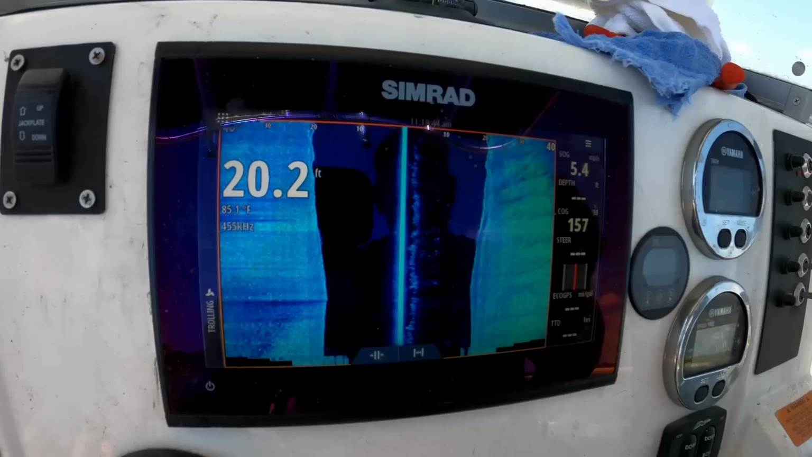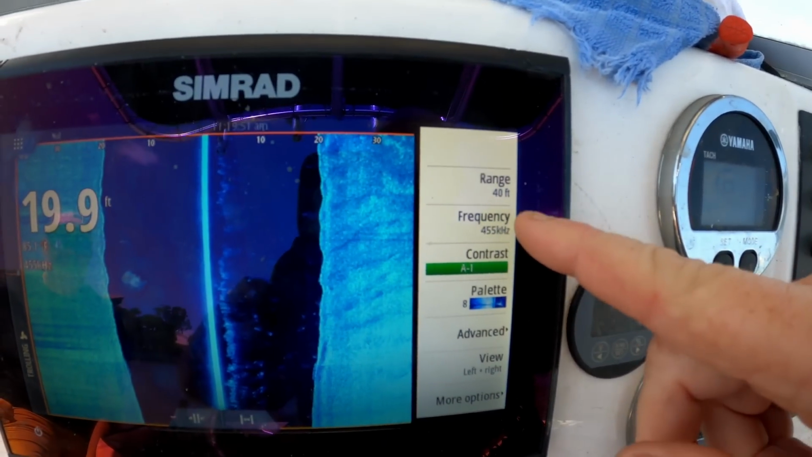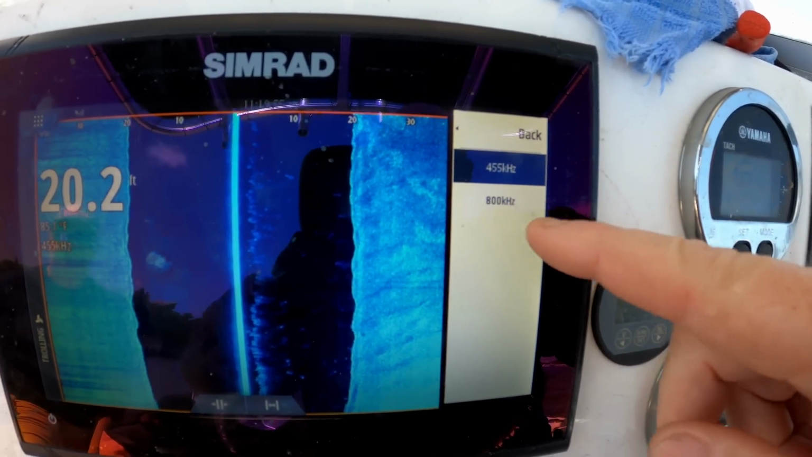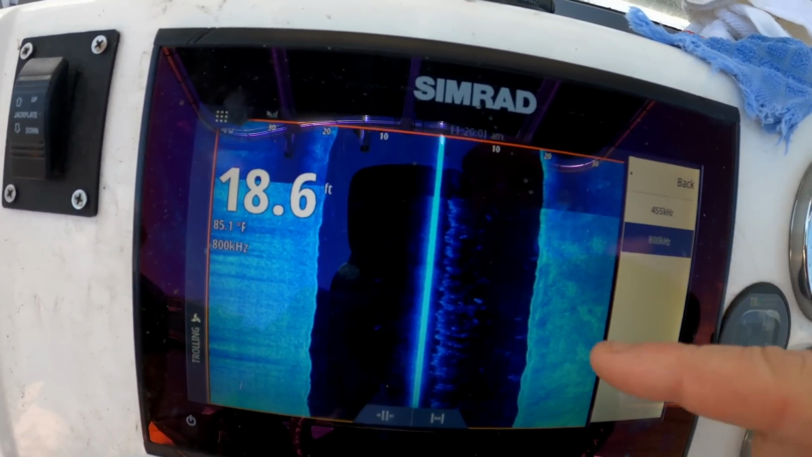So here we go. This is my side scan, and these are my settings. You have two choices: frequency of 455 or 800. I picked 455. You go to 800, look, this is what you get. And you just have to ask yourself, is that better or worse?